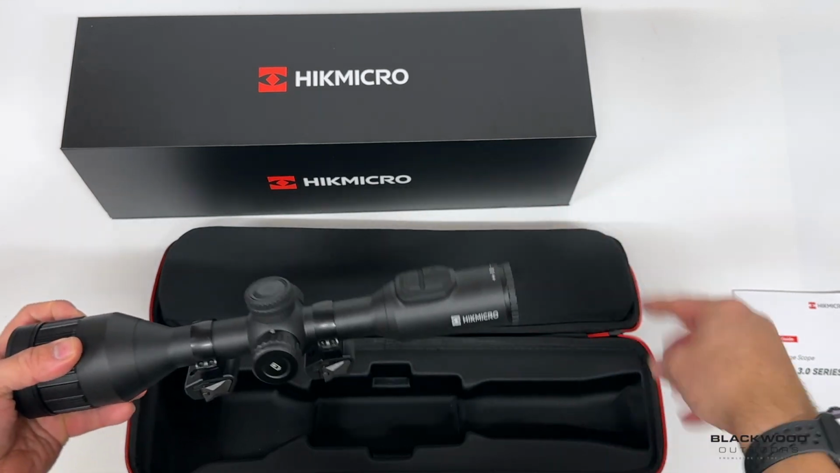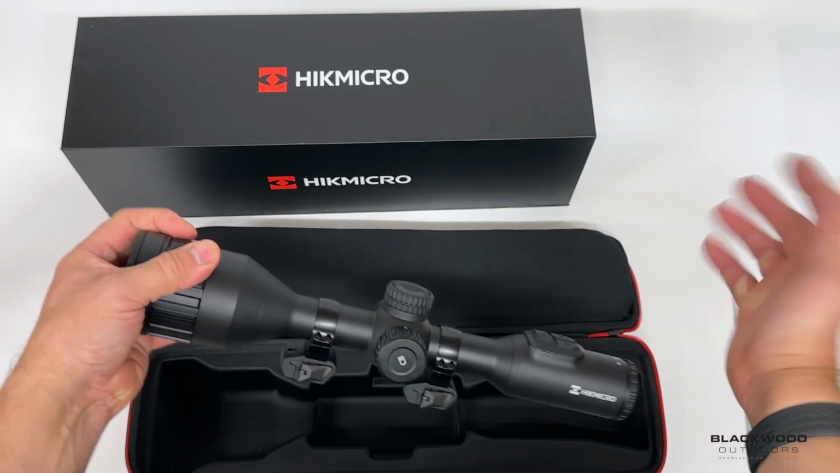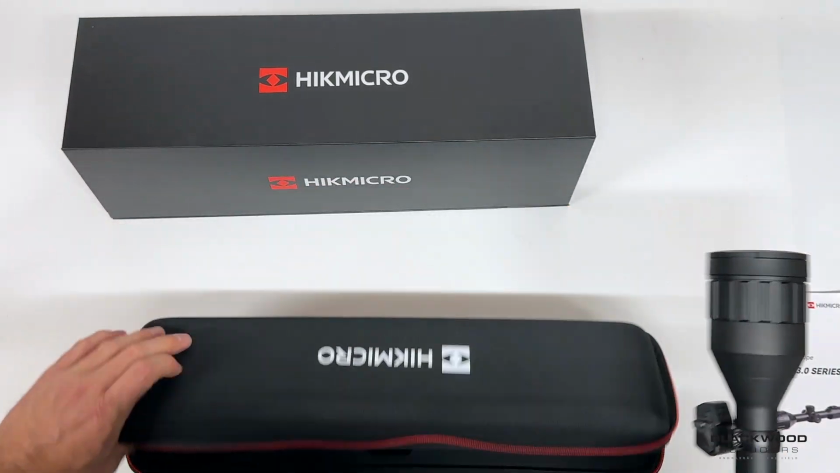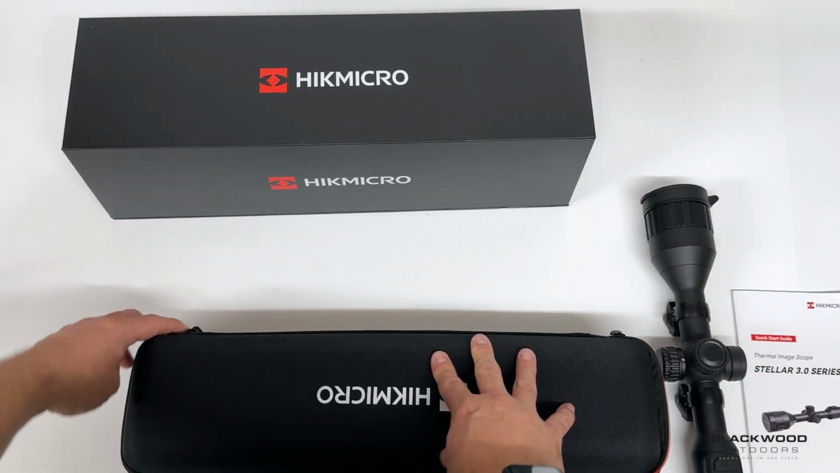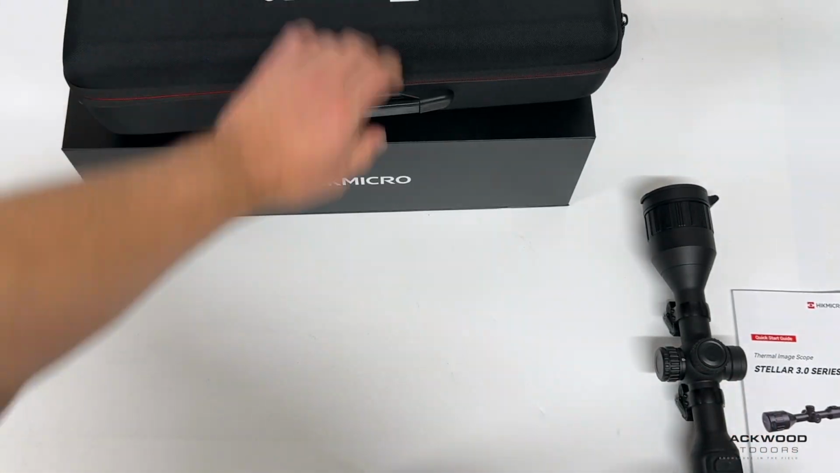It does come with a recoil cup. I haven't got that in the case, it's just out the back of me there, but ideal, you need that for recoil on rifles. Right, we'll put this out the way and then we can go into some of the specifications of the unit. Pop that there.